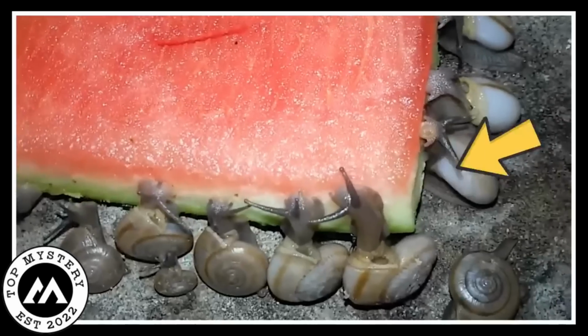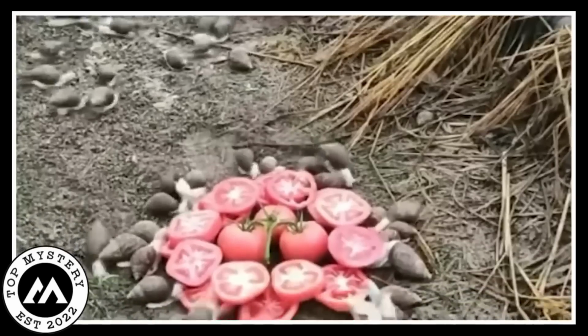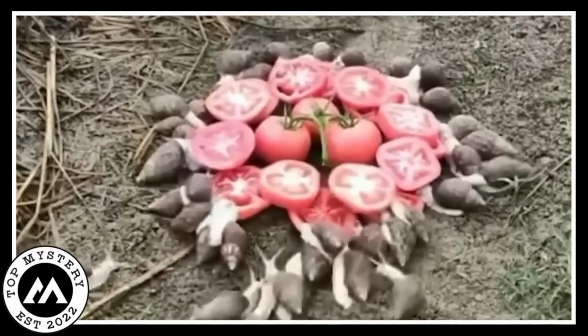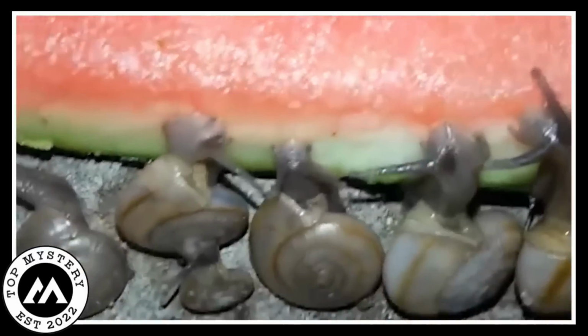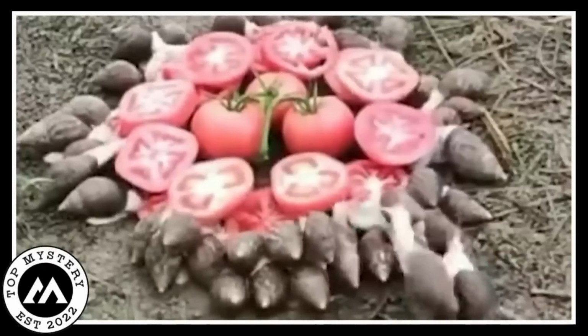In the next video clip, these slimy dudes are going all in on a melon party. I mean, who knew snails could throw down like this? They're munching on melons like they've been practicing their whole lives for this moment. What's cute is they're doing it in such a proper snail way, you know? Slow and steady, savoring every bite. It's like a gourmet meal for snails, and they're the VIP guests.